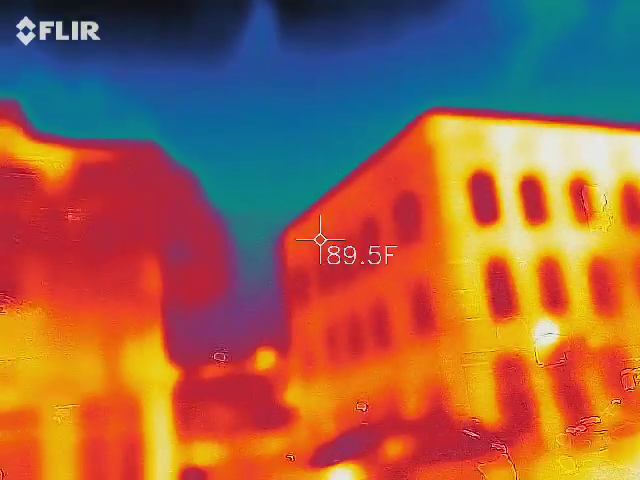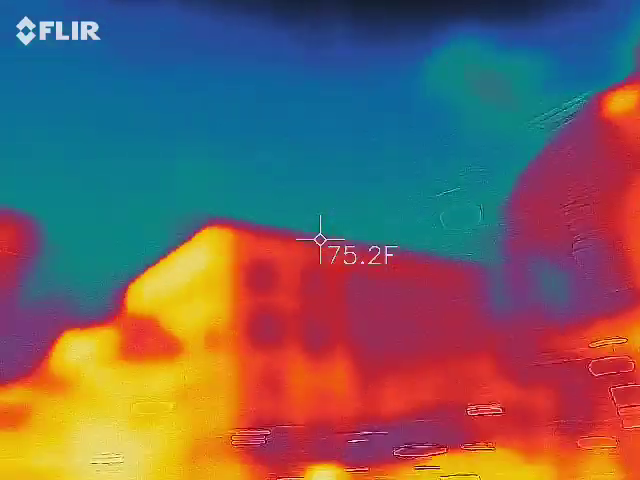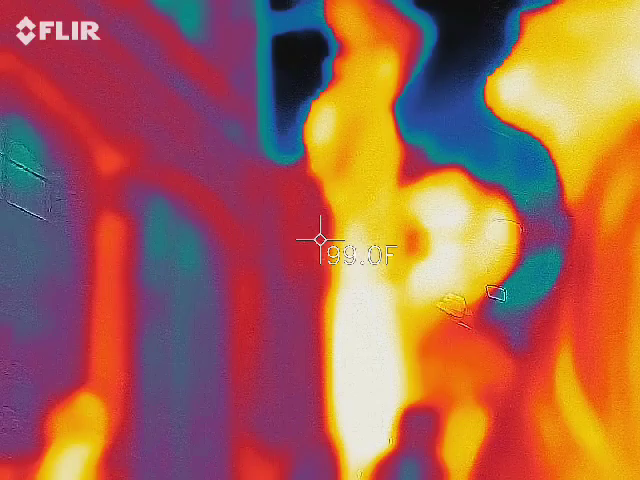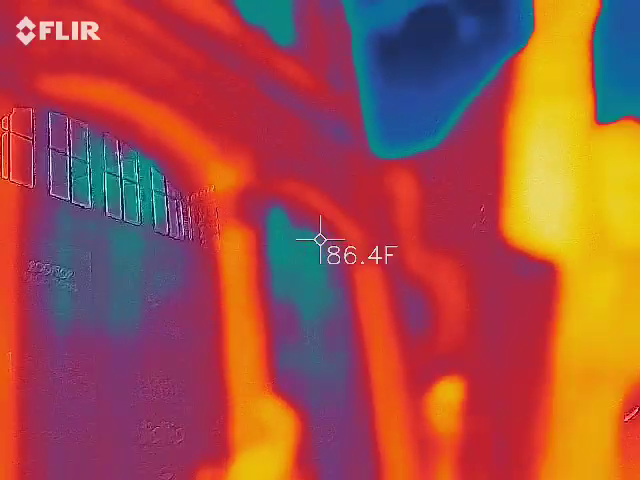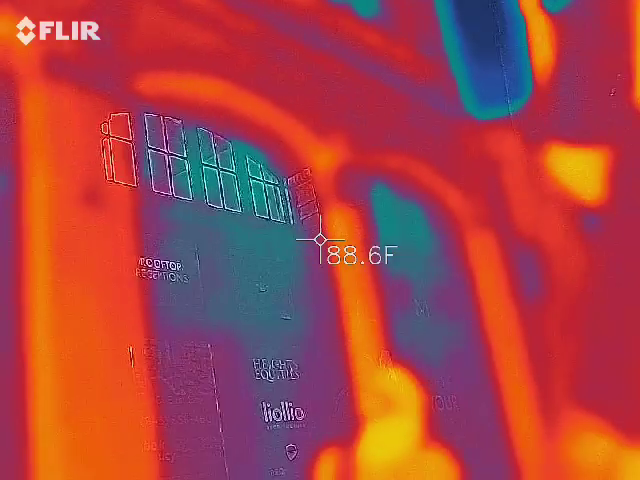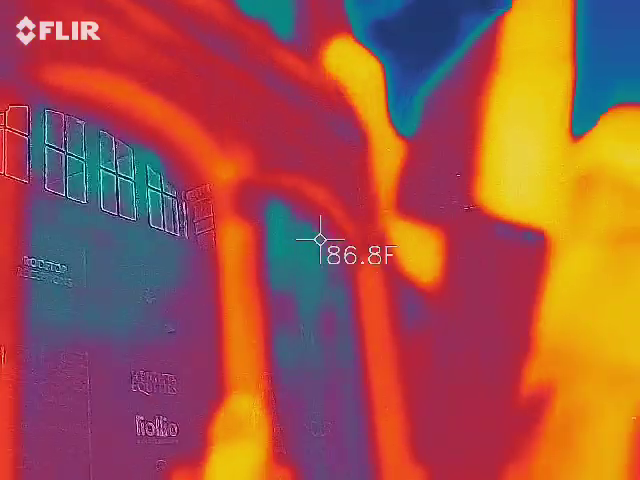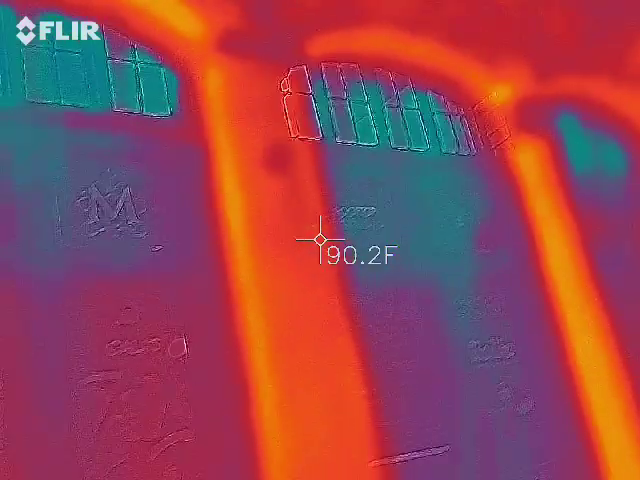Alright, so do you see the very top where it looks like it's that whiter stone? Shoot your gun all the way to the top. There's nobody in there. All the way up. Keep going, keep going. Right there. What do you got? Nope. 57. Okay, now go down to the little, right there. 86.